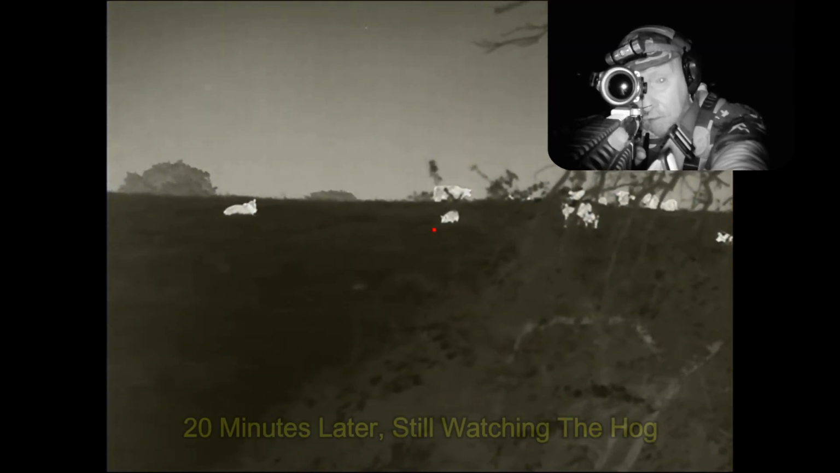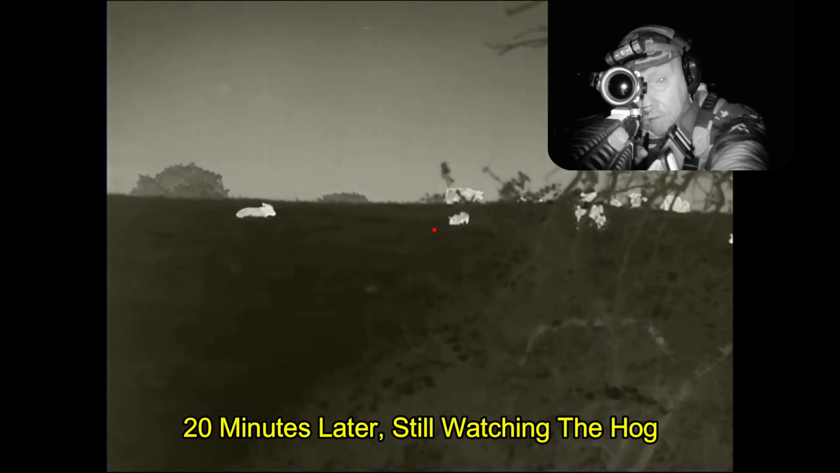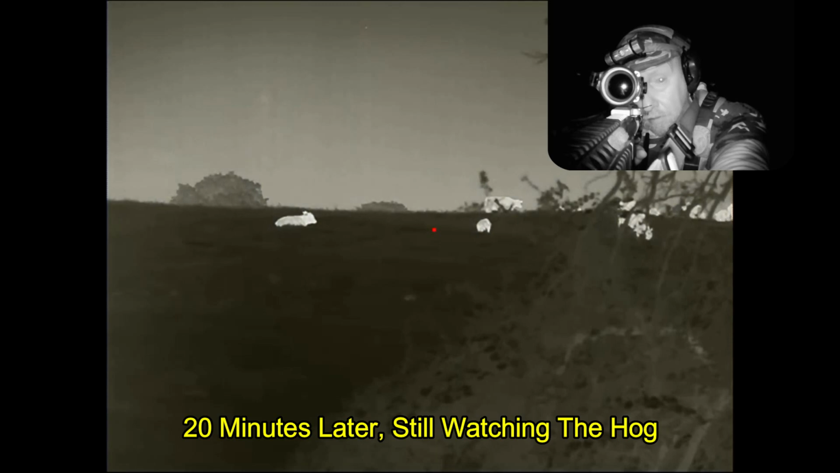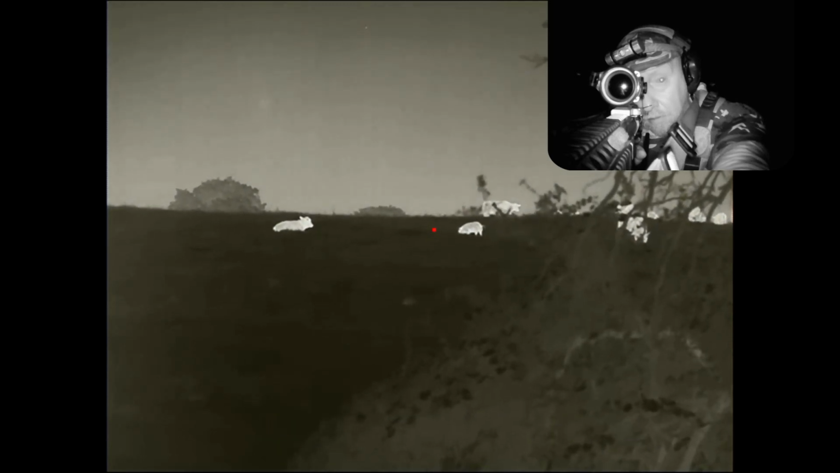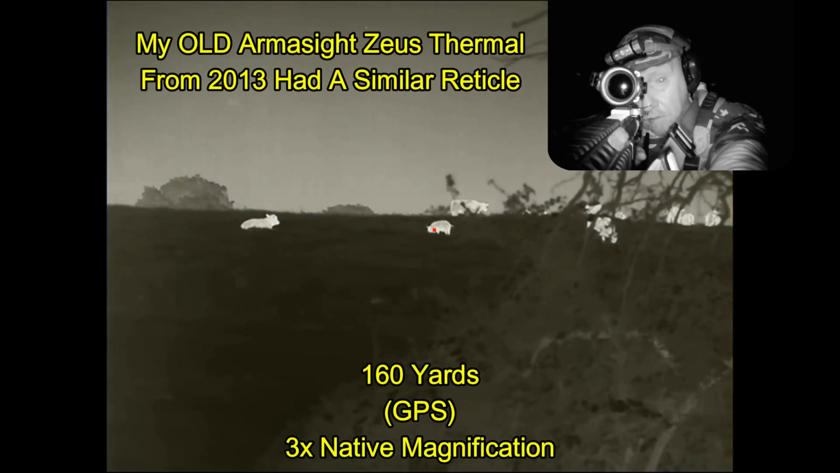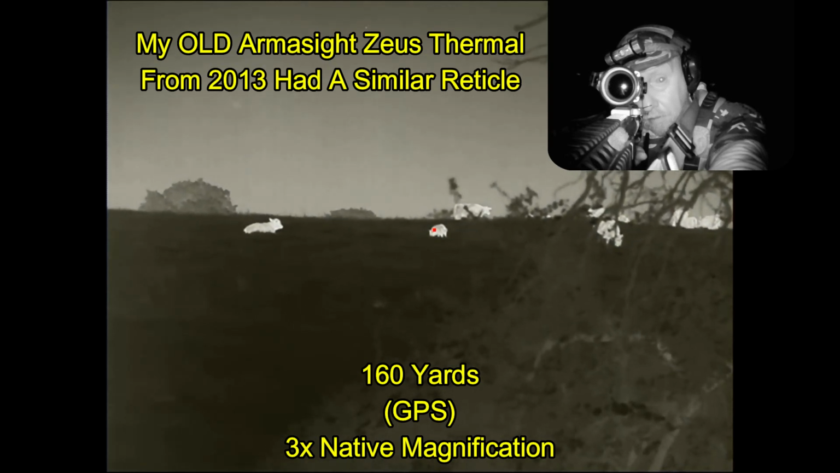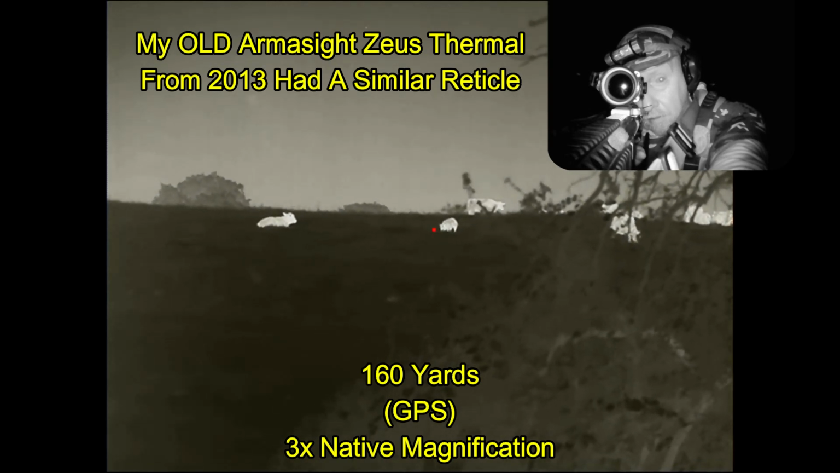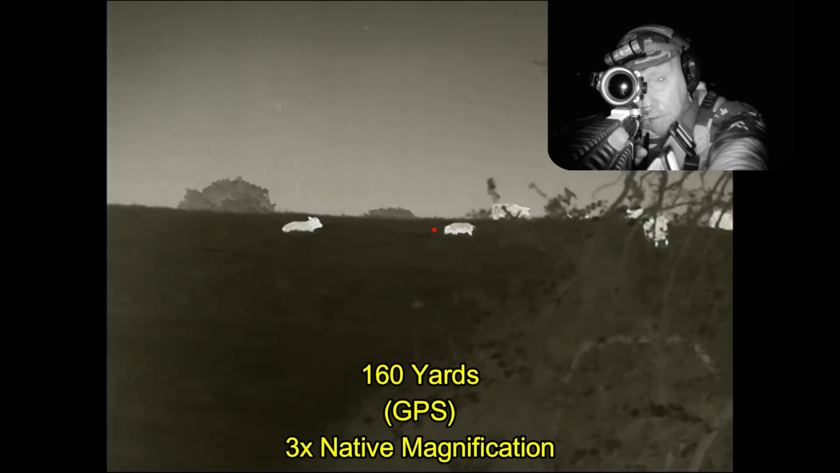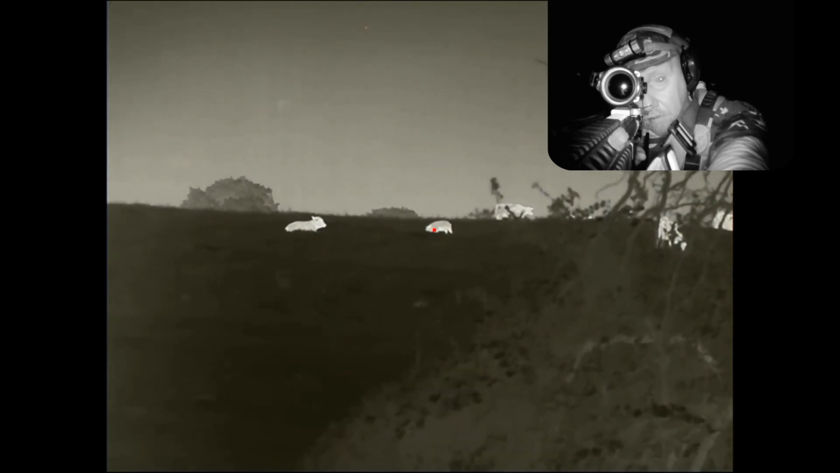Finally, the hog is moving downhill slightly. I just need him to move clear of the cattle, and I want to have land behind him when I take the shot. And notice I've changed over to a simple dot reticle. I really like using this reticle for making precise shots at distance. You don't have a lot of crosshairs or anything else cluttering up the screen. You've just got your aim point, and that's it. Alright, here we go.